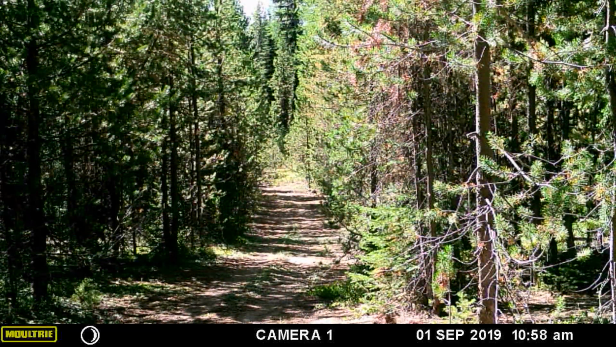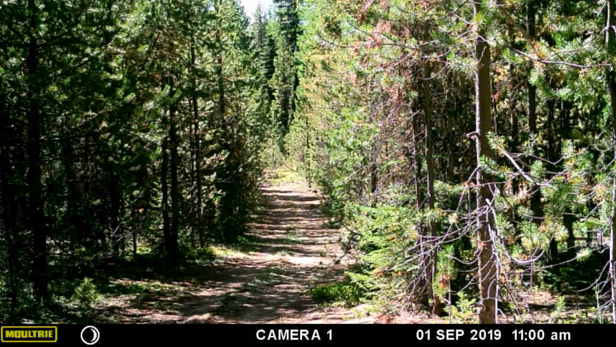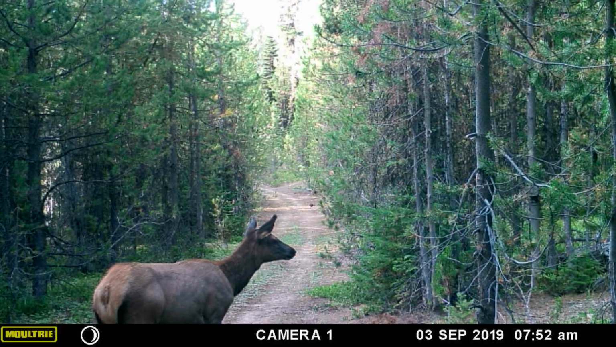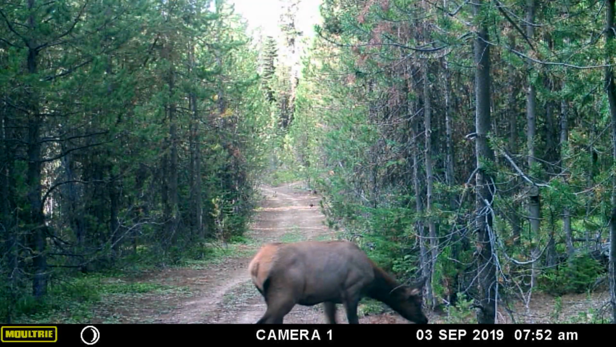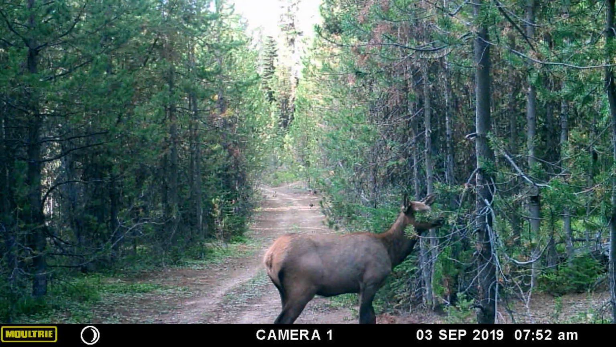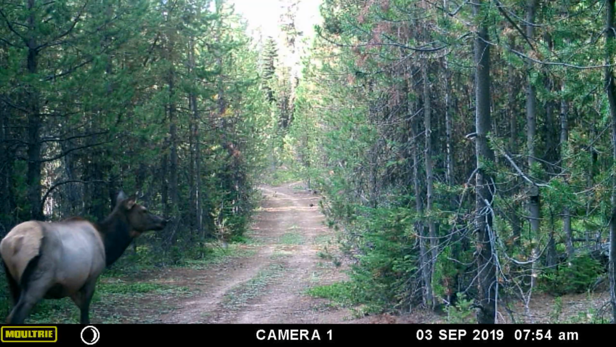Some cows come walking through. And there, that one spots the trail cam and is wondering what's up with that. You can see the trail cam on the tree off to the right there. Another one comes by.